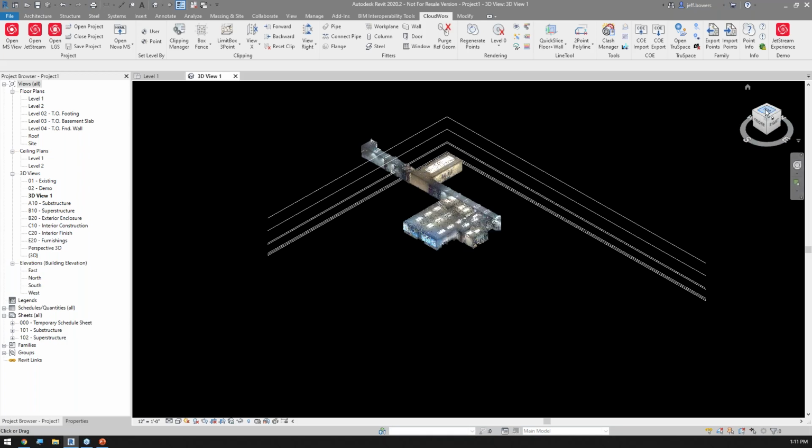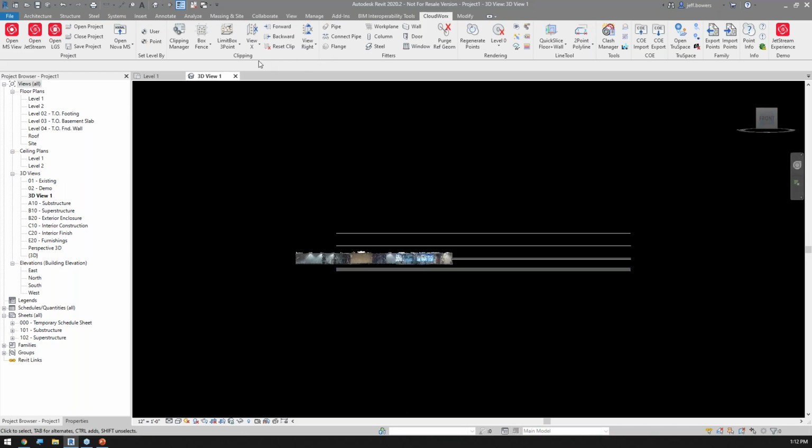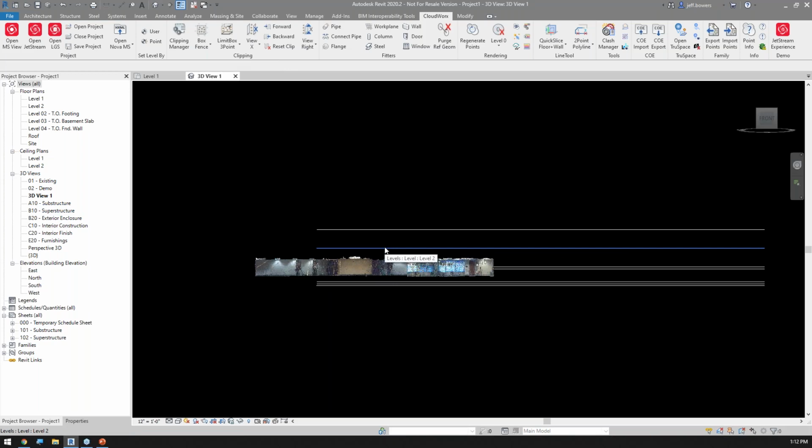One of the things that takes a little bit of getting used to when working with point cloud data through CloudWorks is that a lot of times we work with this data in a 3D view. So I'm just going to go to a side view, and one of the big benefits about using the CloudWorks tools is the fact that I can manage my clippings and everything inside CloudWorks without having to create a whole bunch of new views. And of course, if we create new views, what happens to our model? It starts inflating in size.